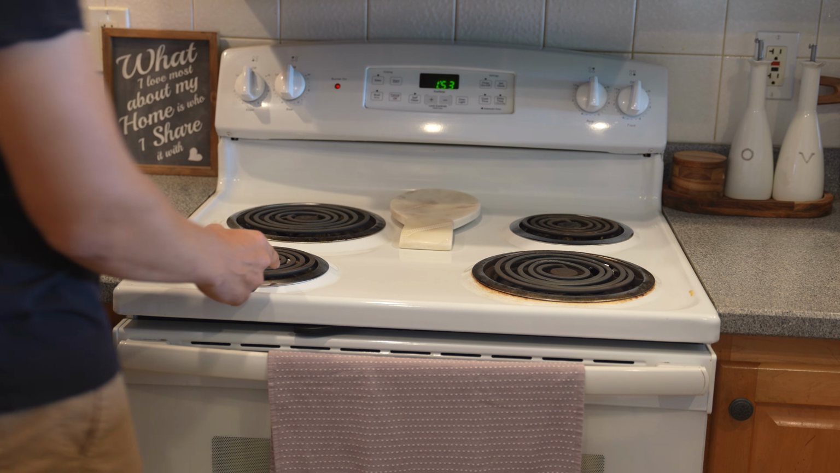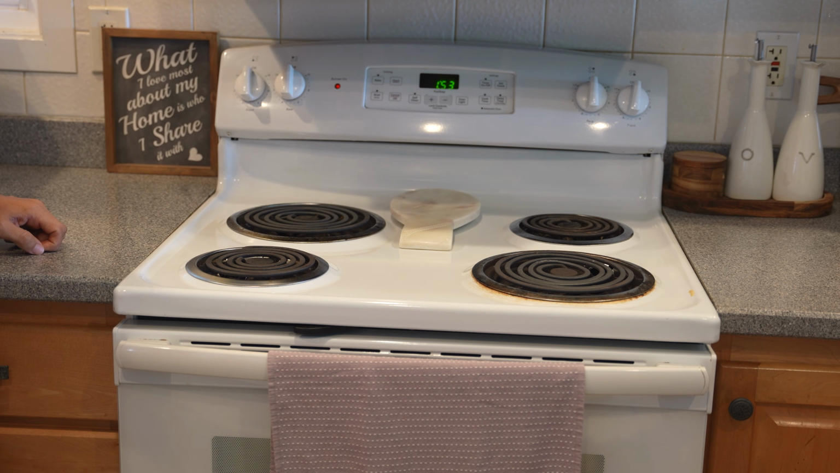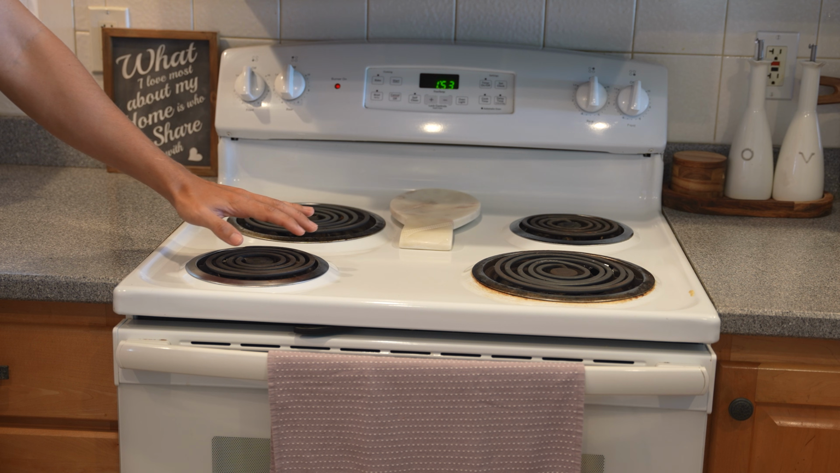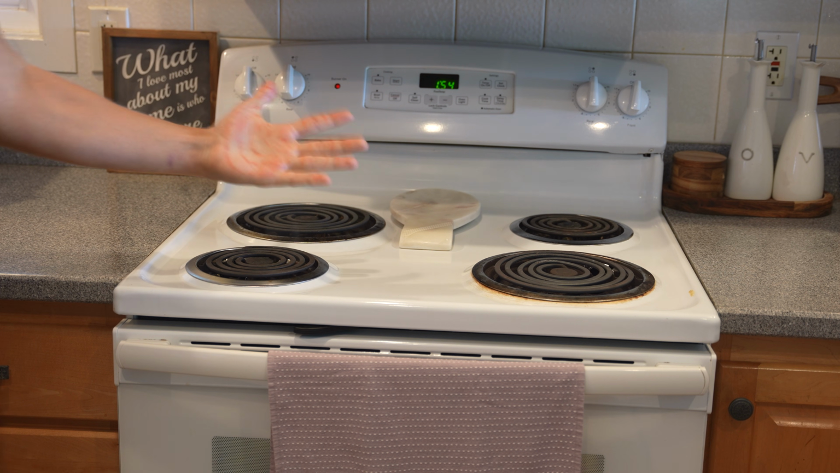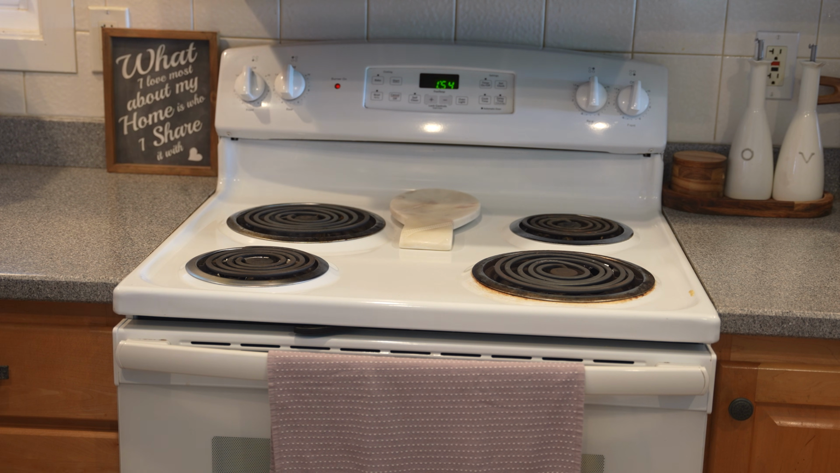I turned this burner off a while ago, but I still want to check if it's hot, and the best way to do this is to simply put your hand on it. Oh yeah! Oh man, yes indeed, that is still hot.